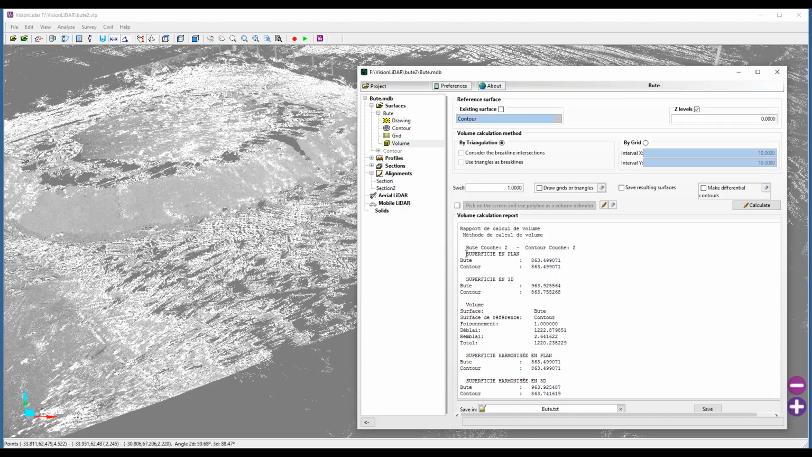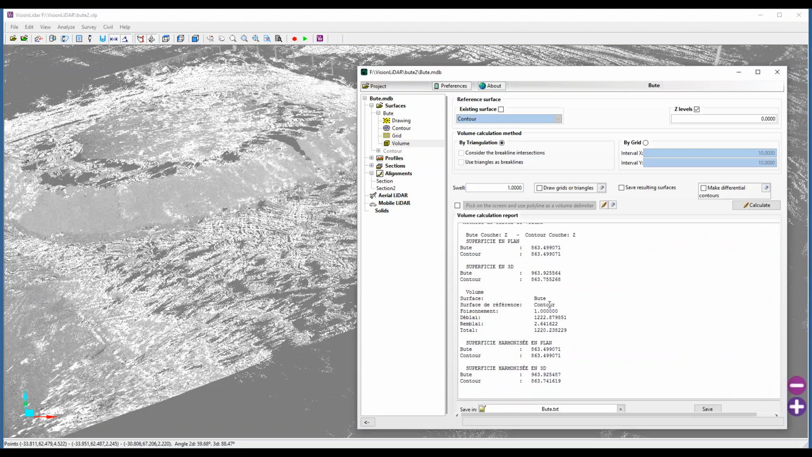Here there's the area in 2D and the area in 3D, and you get the cut and fill values for the volume as well. And you can also change your swell factor. Depending on the type of soil you have, you can also change this factor as well. And this whole report can be saved in a text format.